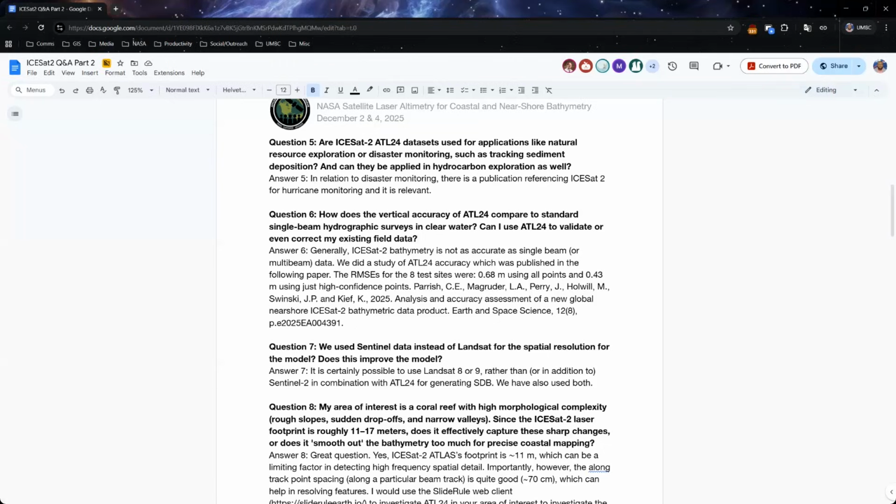We did a study of ATL24 accuracy, and that was just published in a paper in Earth and Space Science earlier this year. What we found from the ATL24 bathymetry, we had 8 different test sites. The RMSE of the ATL24 bathymetry was 0.68 meters, or 68 centimeters, using all points. And if we filtered by just high confidence points, it was 0.43 meters, or 43 centimeters. So I think half a meter or better is really quite good for a lot of applications, but still not approaching what you can get from sonar.